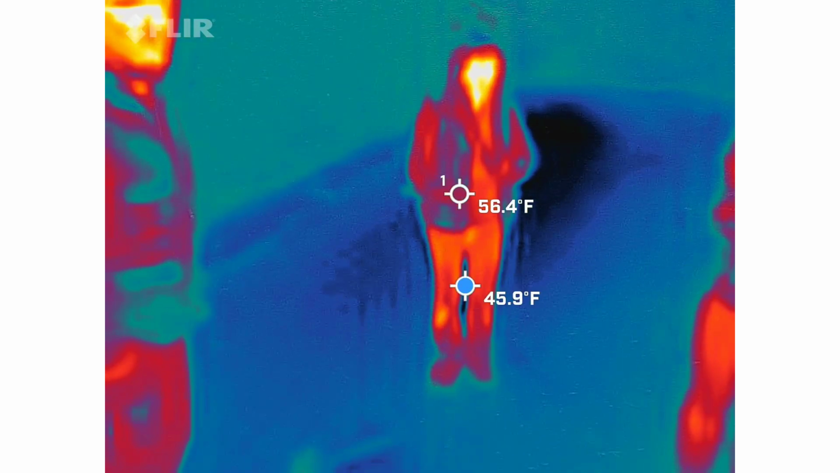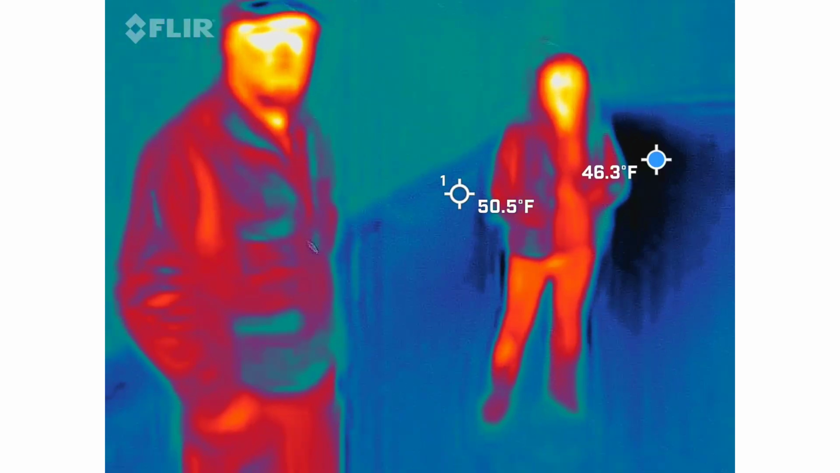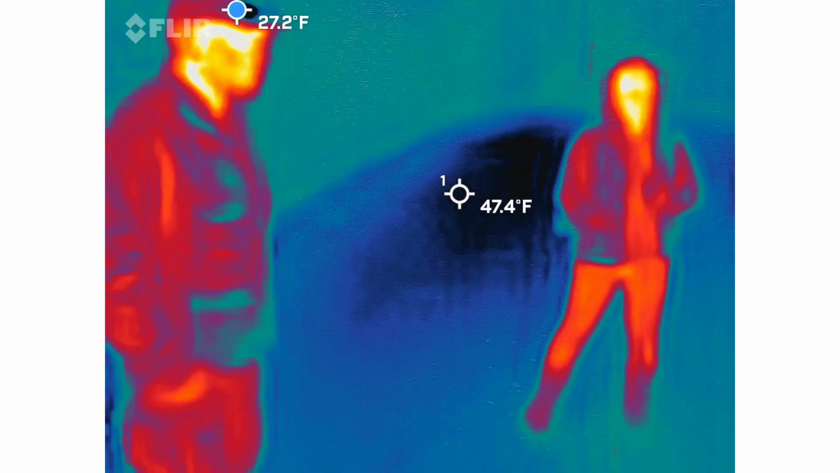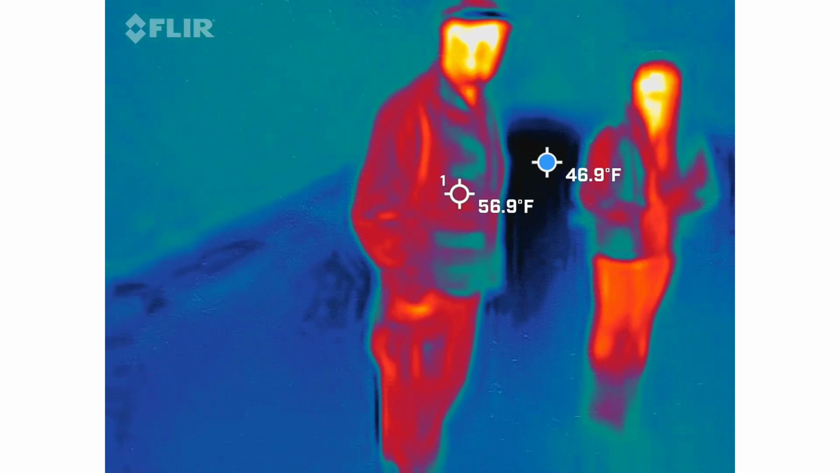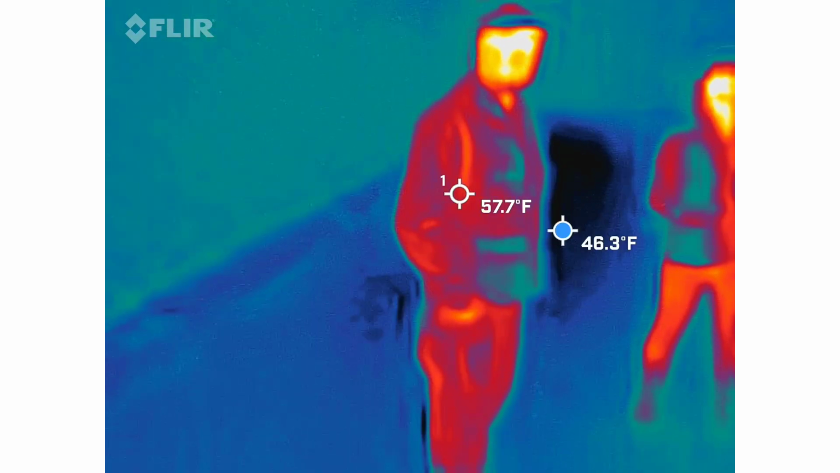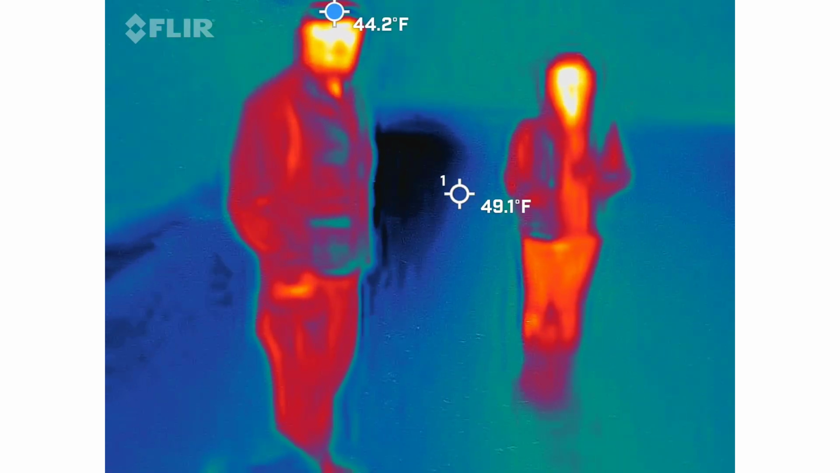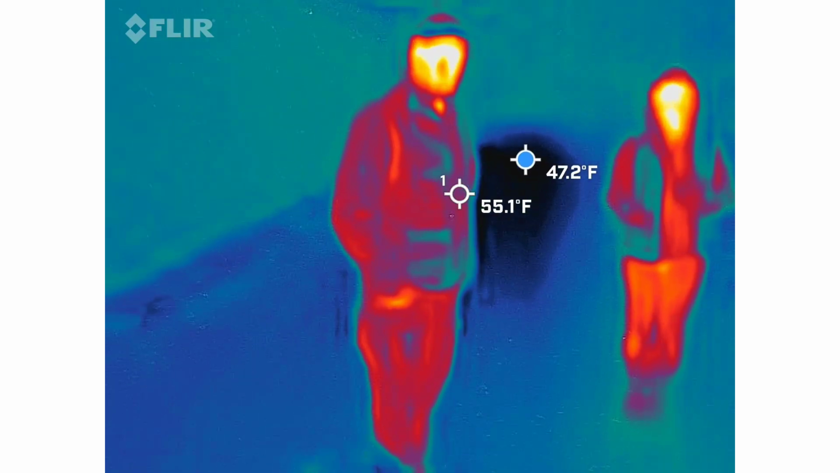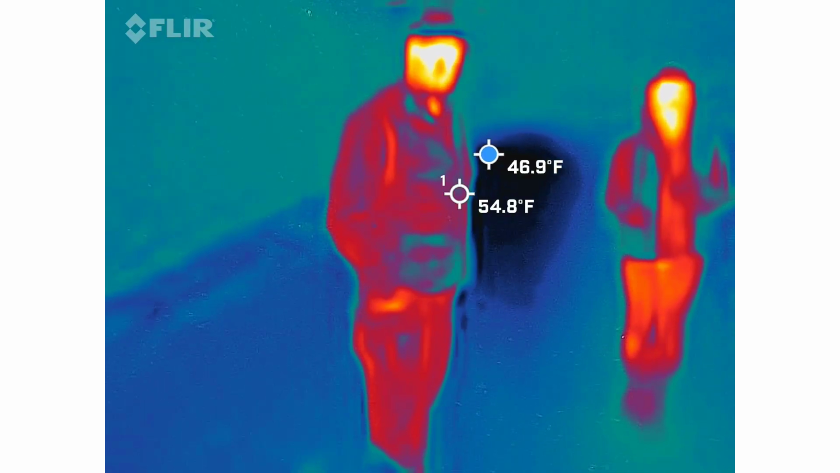You guys all watch the TV shows and YouTubers. Can you do me a favor? Can you move maybe 3 feet that way? Just for a second. You guys see what she's seeing? It's like a black mass over there.